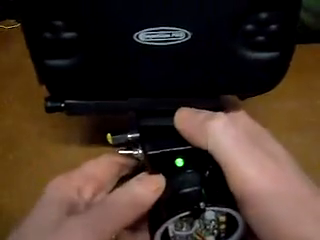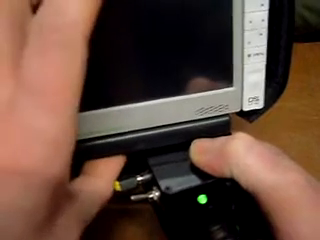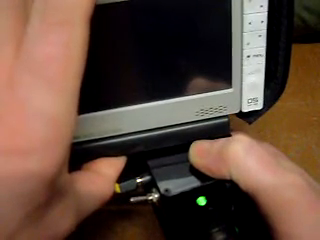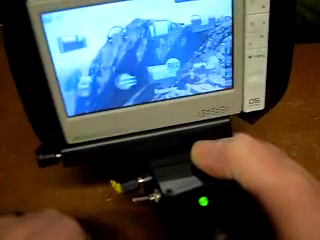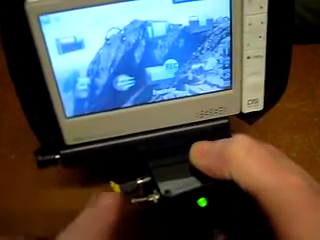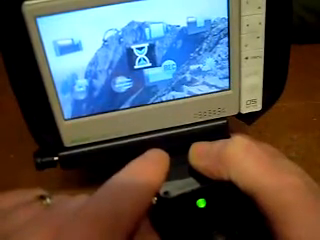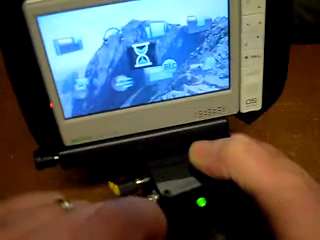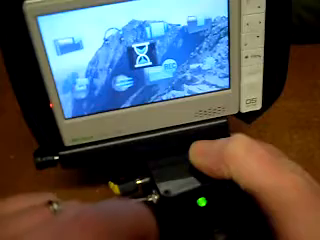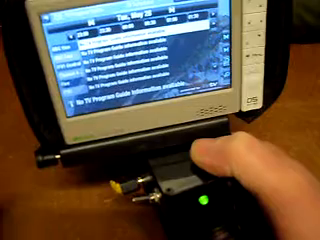Now hopefully it doesn't always recognise the camera first time, but hopefully now we can power up the unit like so, which will give us our screen. As I say, this is a touch screen model, so you just click on the screen there. One would hope it's going to bring up the camera, but I can tell with the amount of time that it's taken, it isn't going to actually do that. There we go, it's brought up the TV menu.